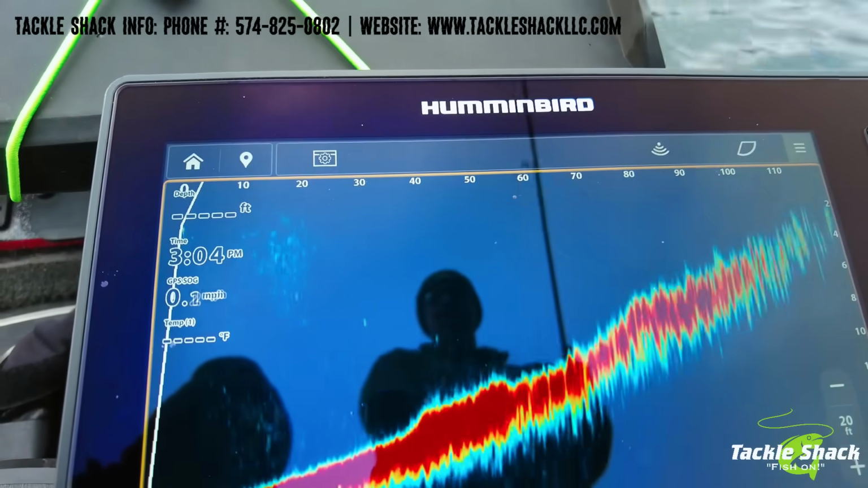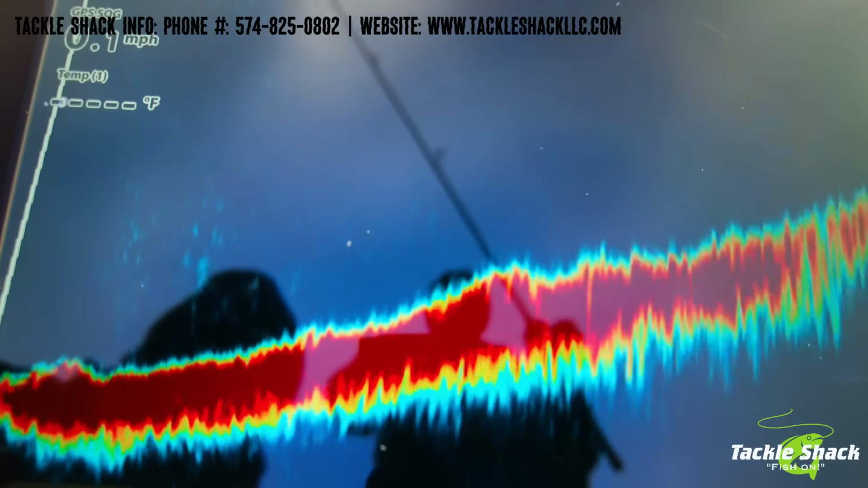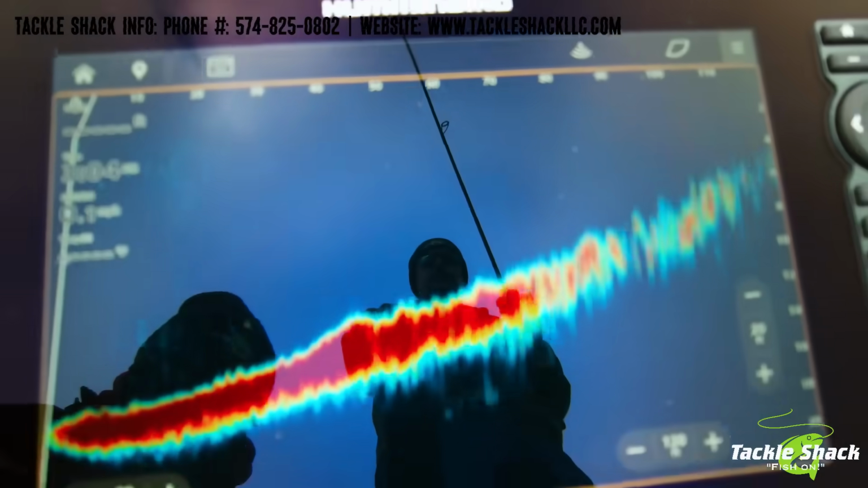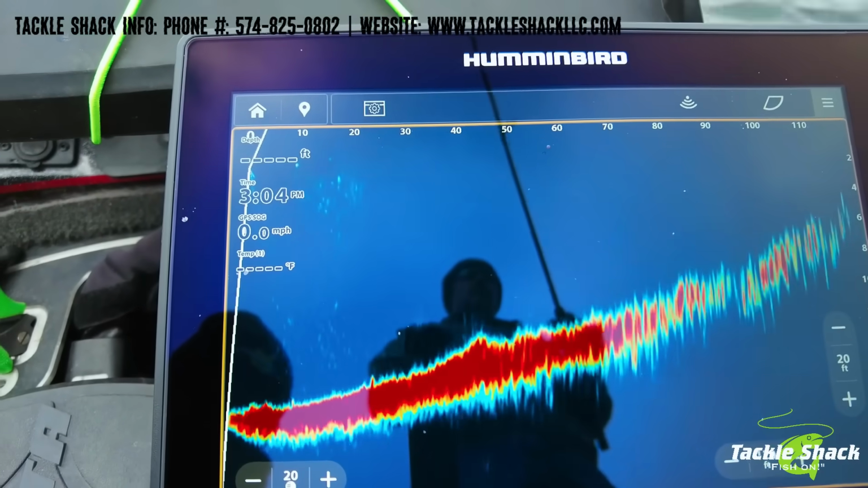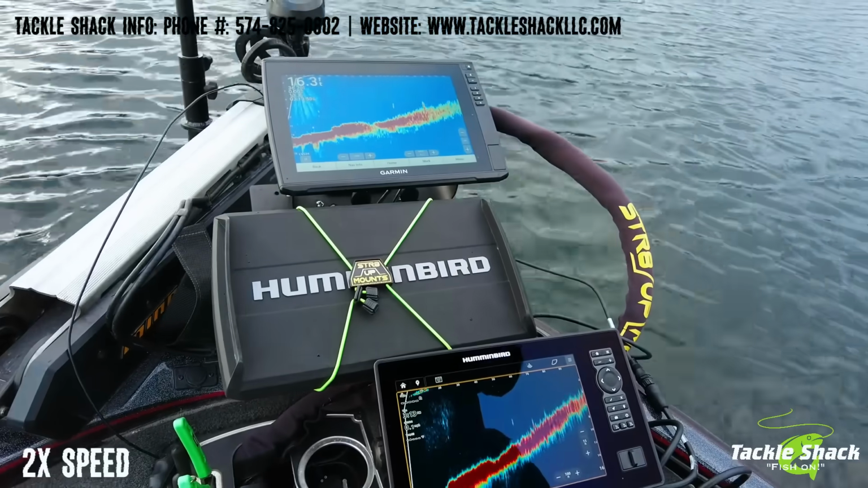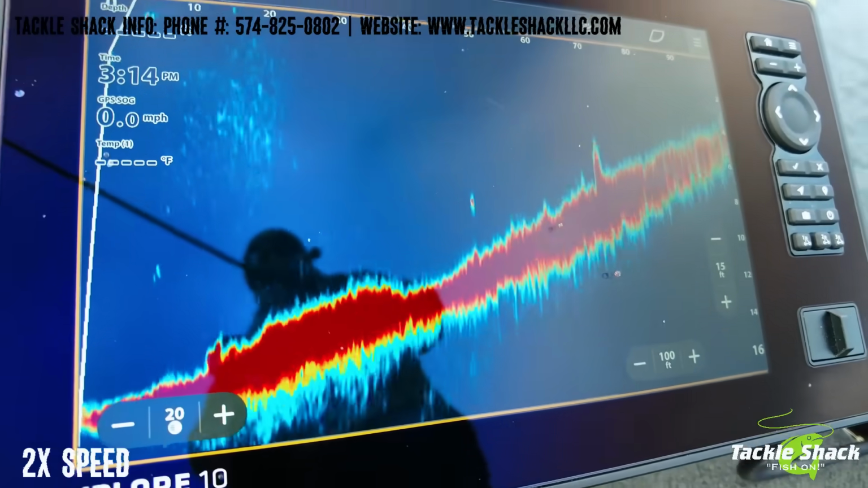Oh, I'm gonna throw my jacket back on here a second or two. There's my bait going down again. I'm gonna show it compared to the Garmin again.